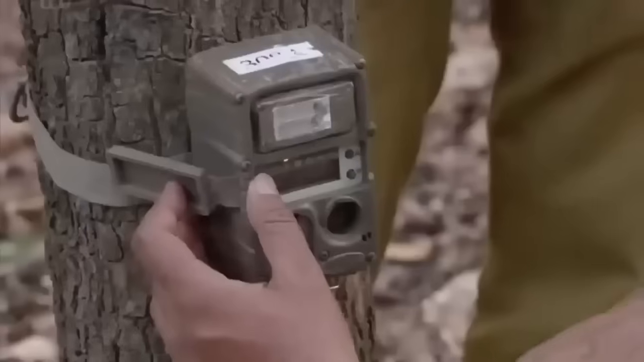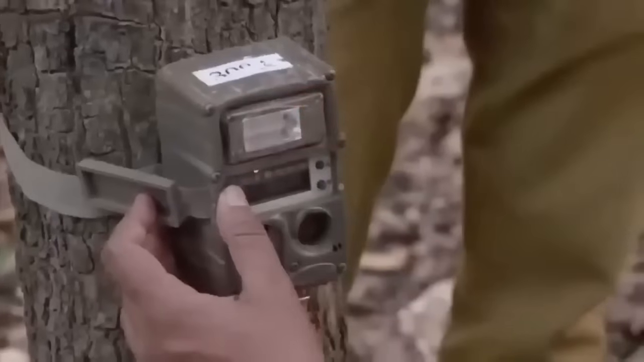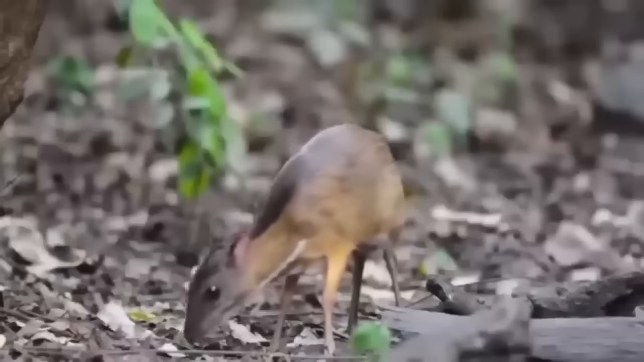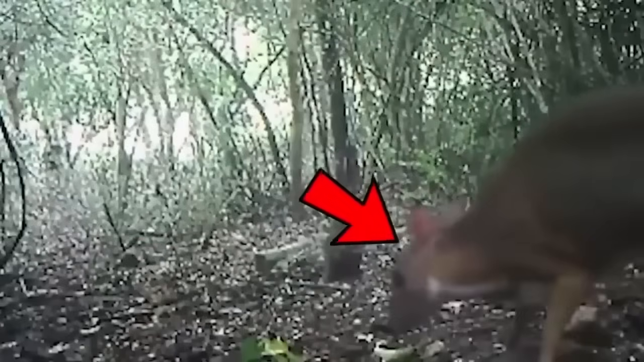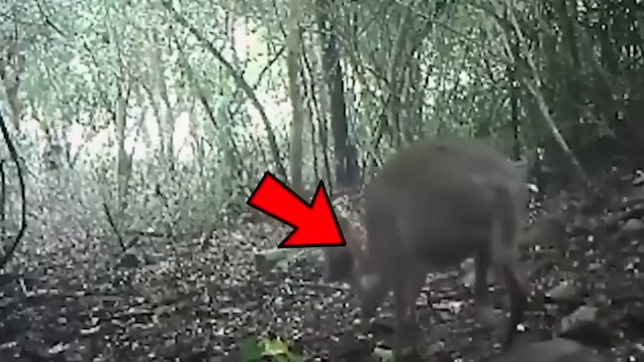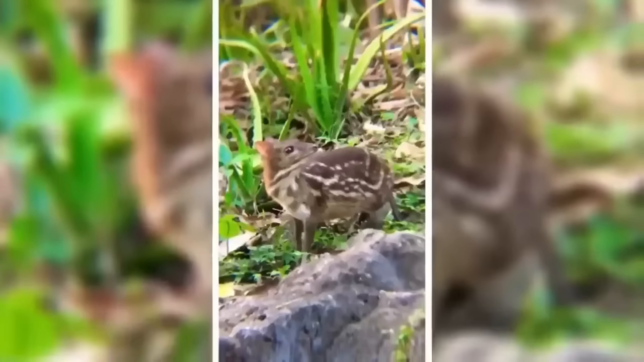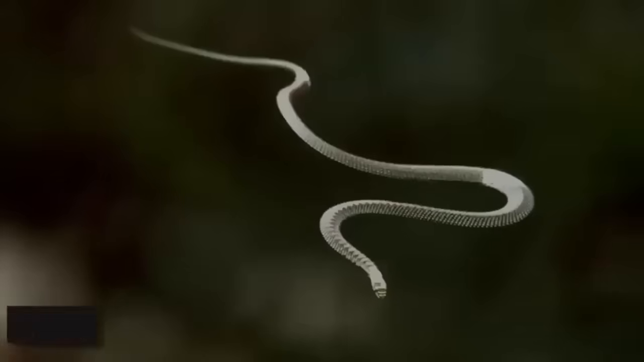A mouse deer. The secrets hidden in the deep forest seem endless, and we never know what we might find. Recently, a trail camera in Vietnam caught a glimpse of a rare two-tone mouse deer that scientists thought had vanished 30 years ago. It was strolling around leisurely as if it owned the place. It's amazing that some of these unique animals have managed to escape hunters and predators, giving them a chance to flourish in their natural environment.